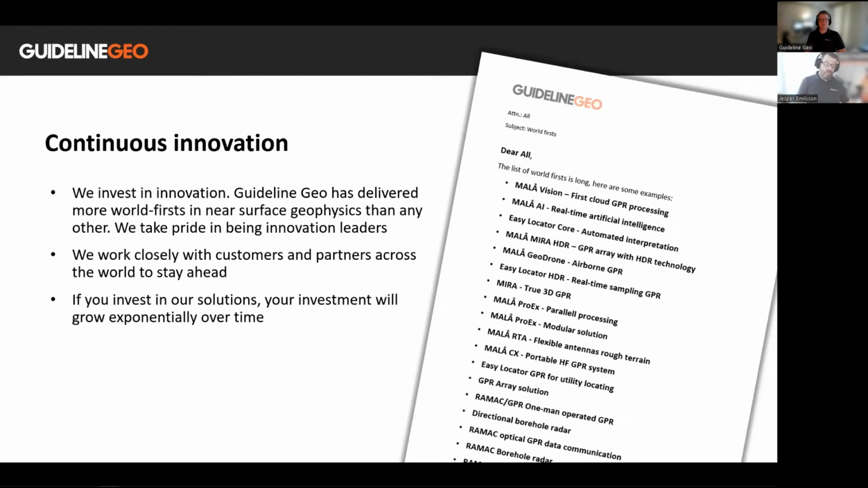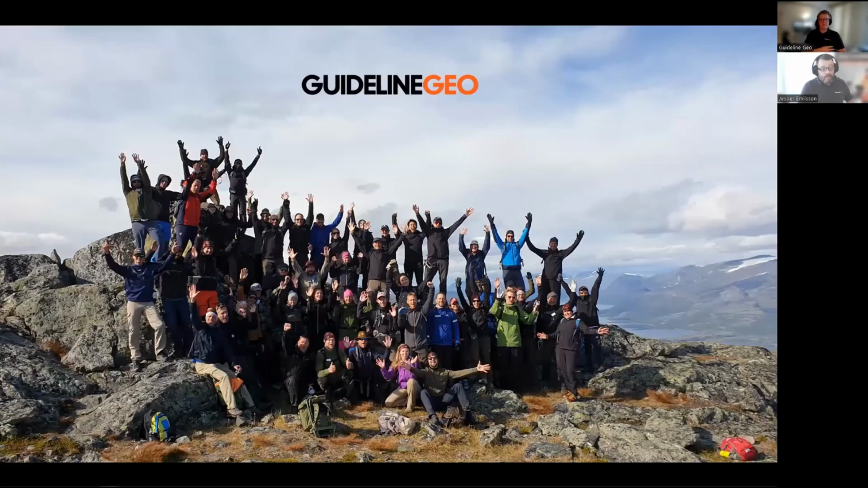We want you to know that if you invest in our solutions, we will still be here, we will still be around, and your investment will grow with time. This is part of the team a few years ago, at a mountaintop where we like to be. And if you're not acquainted with our products yet, as Andreas is saying, Molovision is a great place to start. Everything is there, and it's all free. You can test it and try it, and if you have any ideas on how we can improve things, or do something better, or help you solve a certain problem, don't hesitate to contact us.